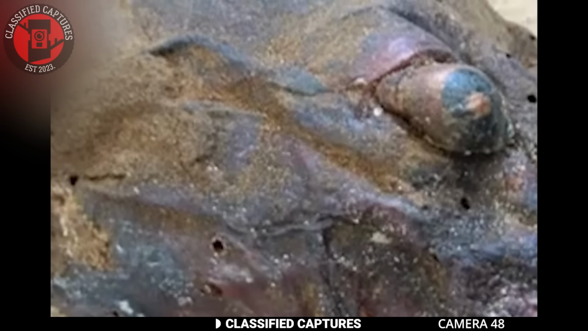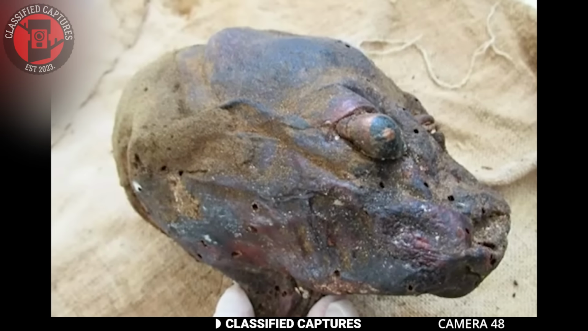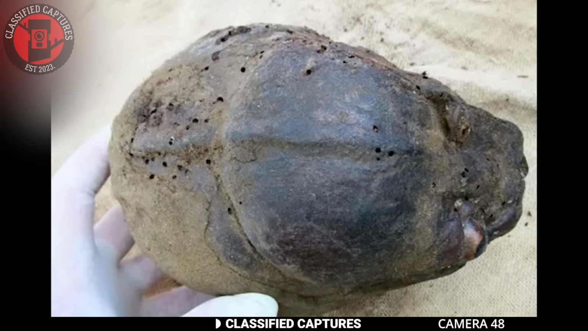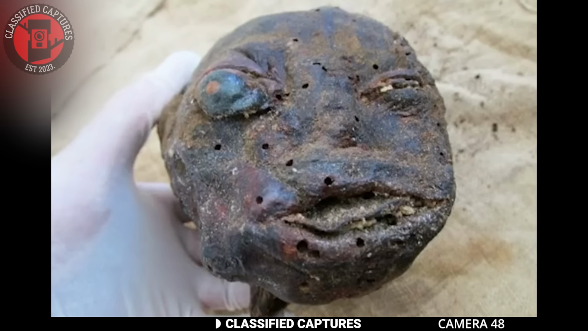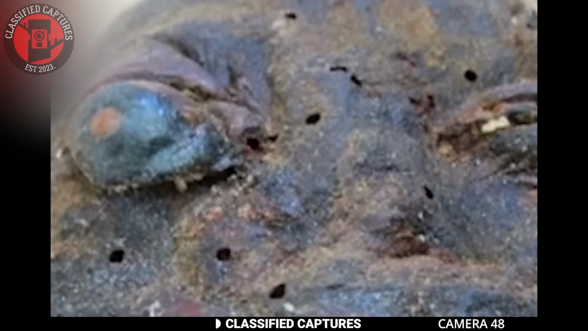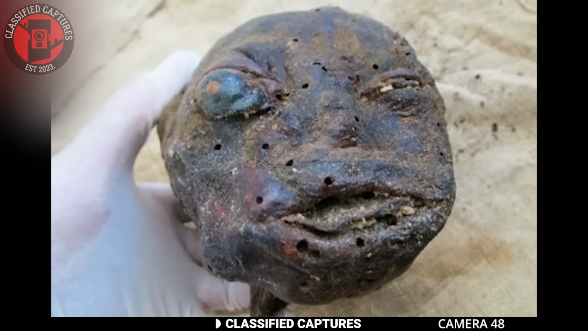Some archaeologists recently unearthed something truly intriguing, a mummified head of what appears to be an alien-looking creature. This head is elongated and has an almost otherworldly appearance, as if it was severed from its body. For years, there have been countless stories and theories about the existence of aliens. While details about this discovery are still scarce, it raises a tantalizing question. Could this be the proof of alien life we've all been waiting for?